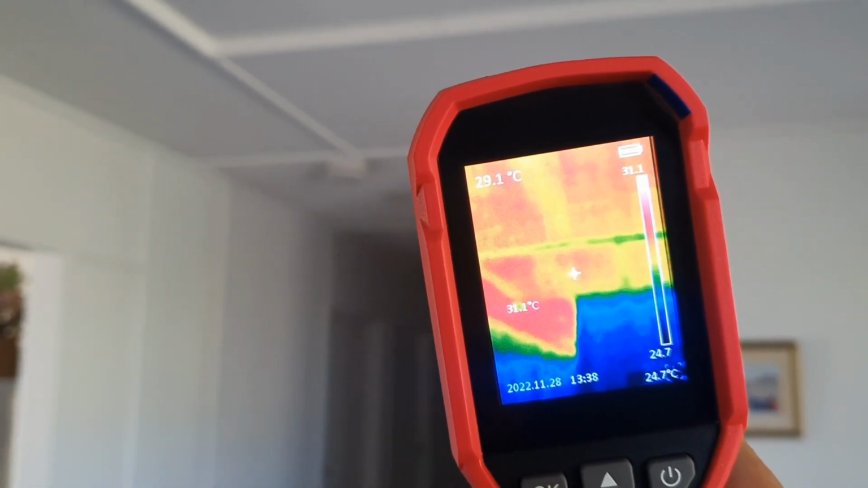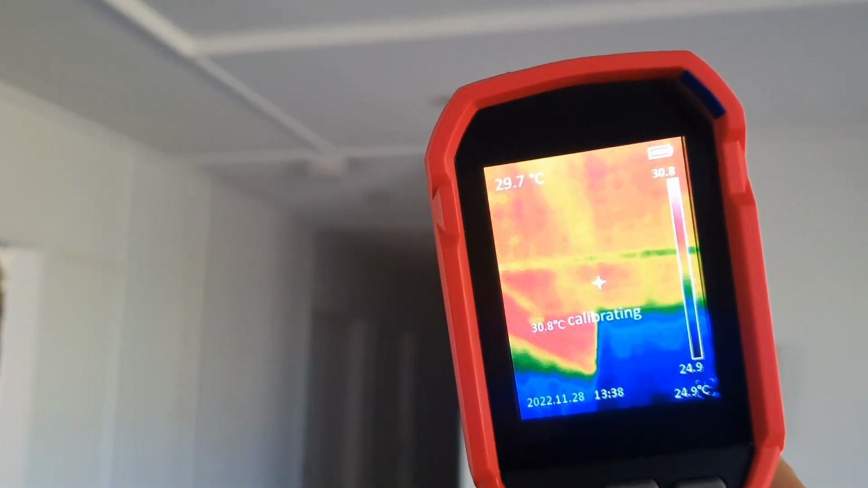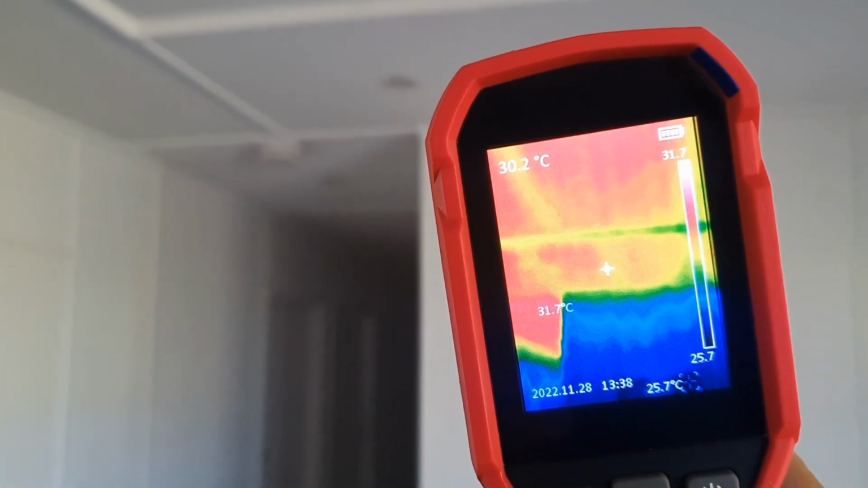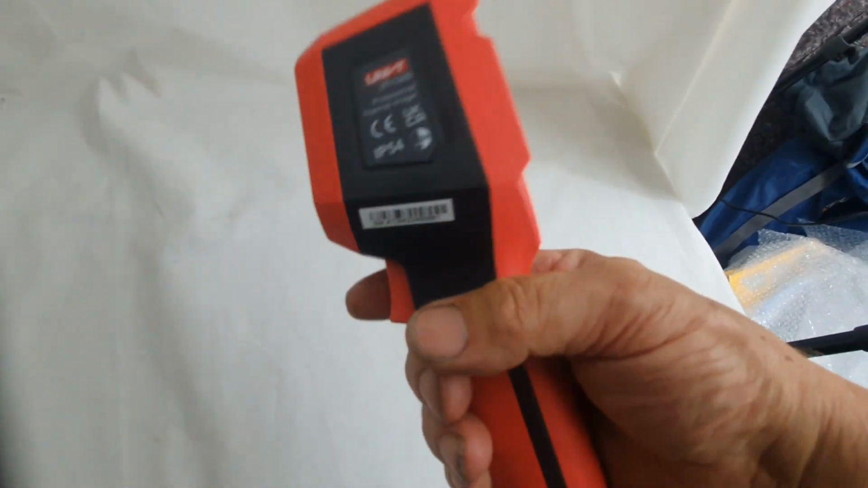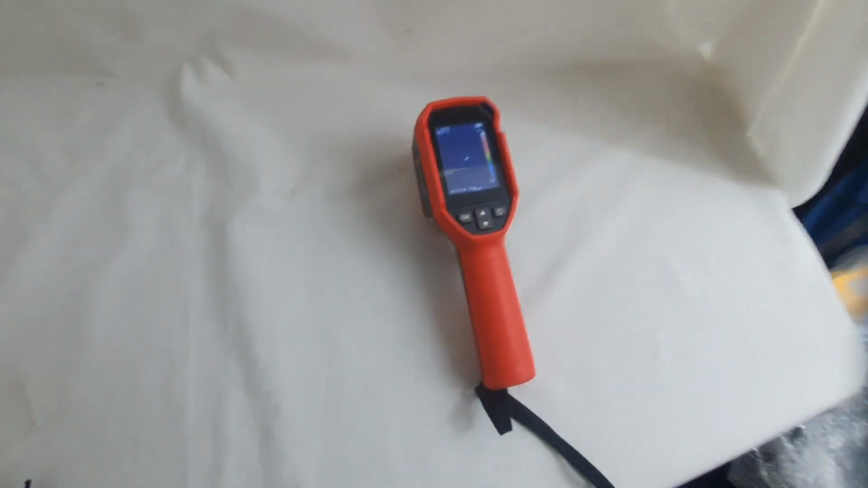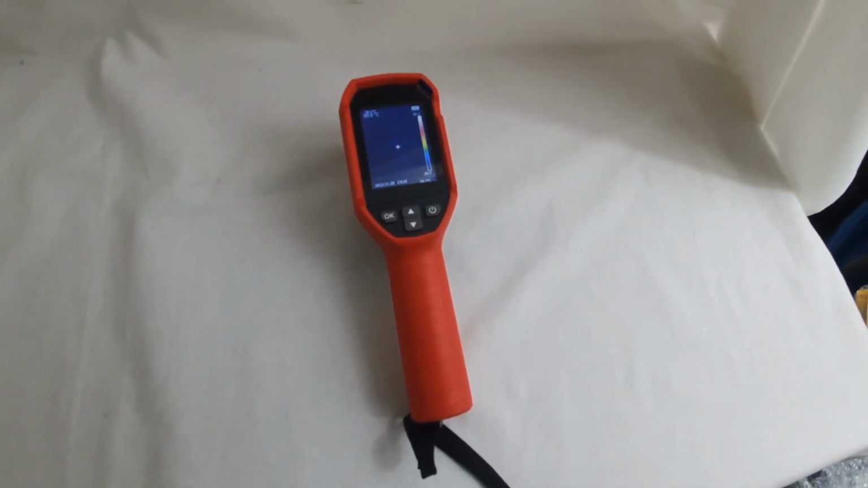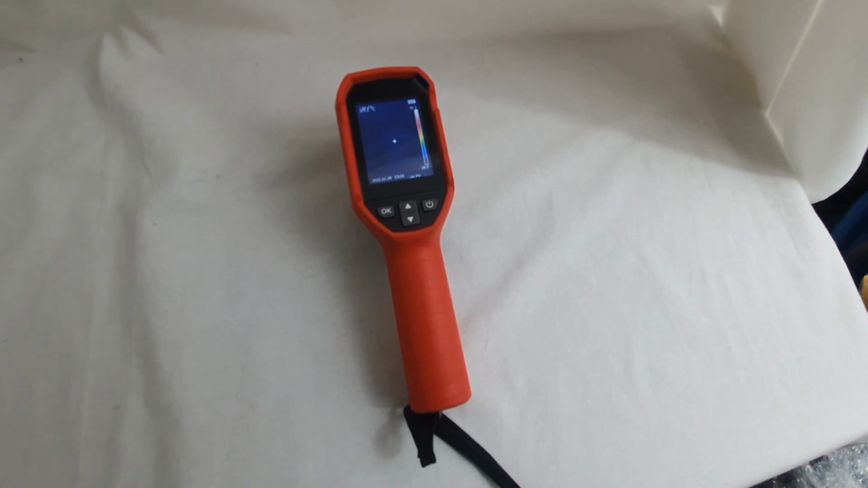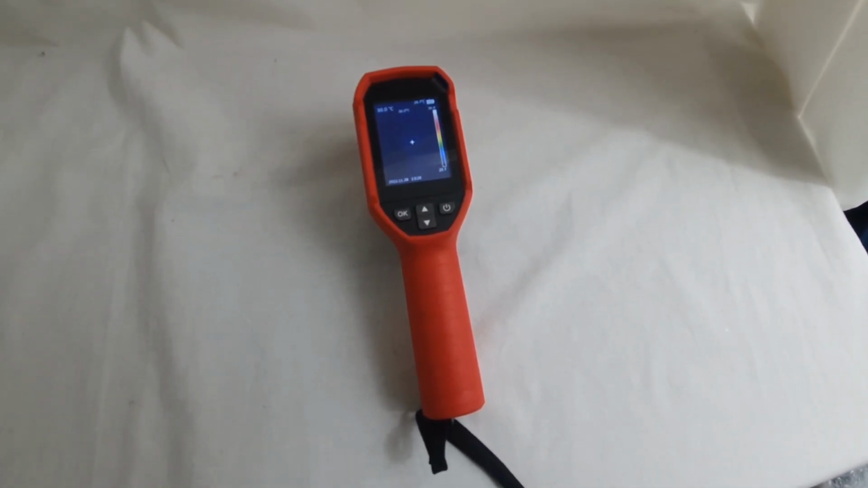I believe you can change the colours so they're a little bit more to your liking. Anyway, so far it seems to be quite solid, certainly a weighty thing in your hand, and whilst I wouldn't want to drop it, I suspect it probably would survive a drop. So all told, I'm quite impressed for the money, really. I don't think it was a fortune. Anyway, thanks for watching.